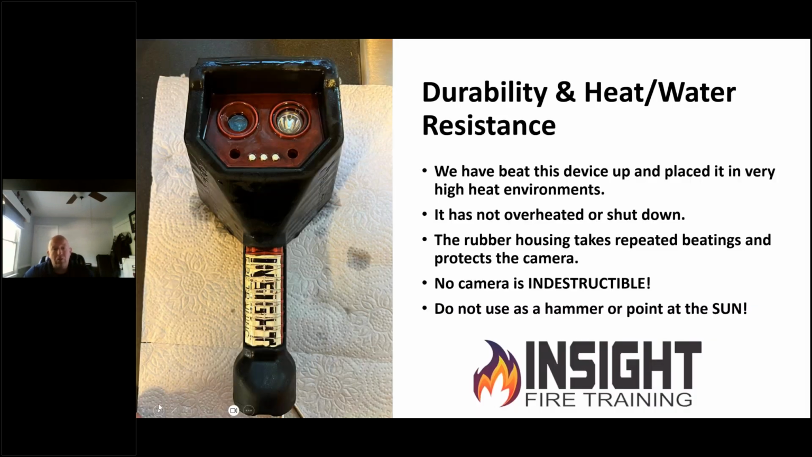And when I said this thing is durable, this is mine after I got back from IFRT in Germany on our most recent trip, where I took Thomas Anderson for his first time over there. I think he's officially ruined because he now loves Germany, and we're going back in November. But this camera, we beat it up, as you can see, and it's got over 500 hours of burn time with it. The only 2 lenses on the front are the flashlight and the germanium lens.